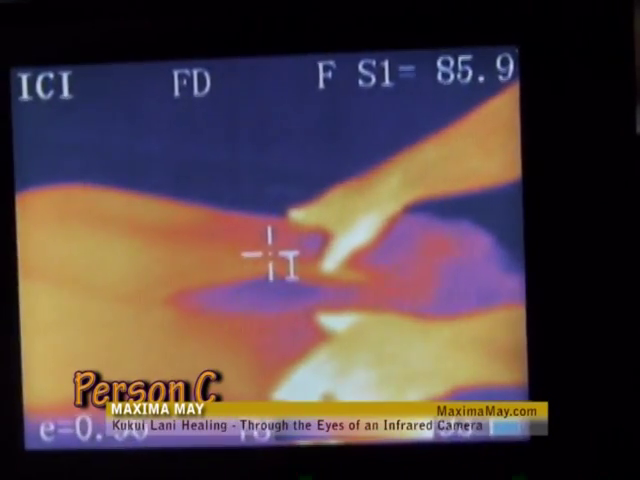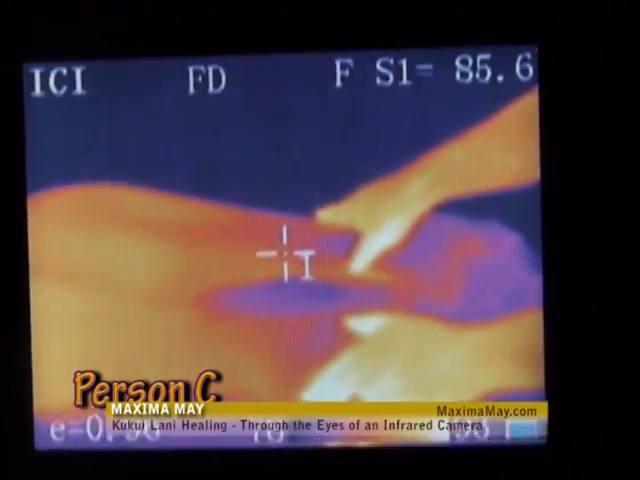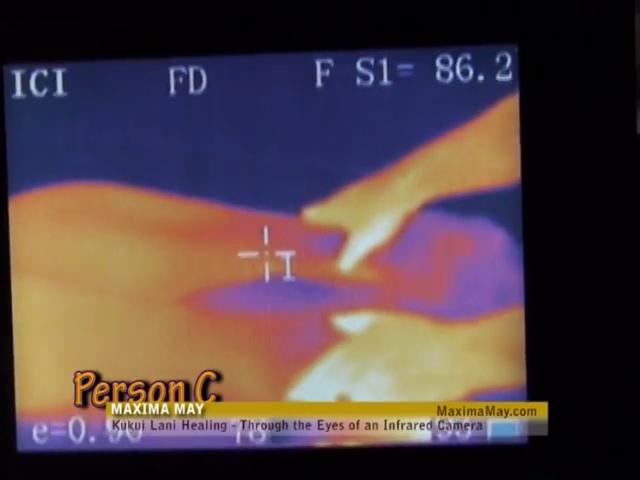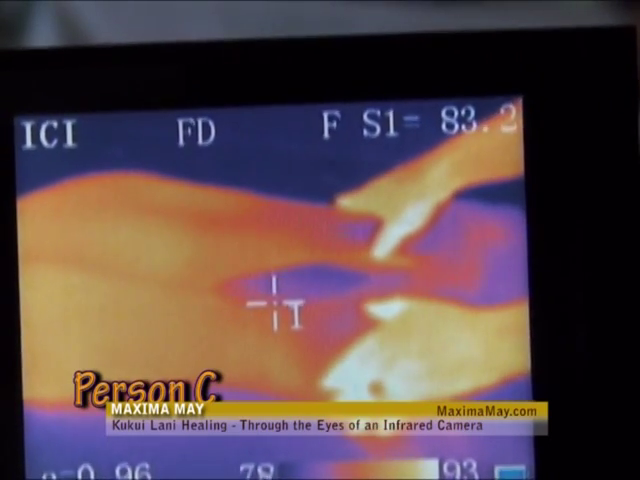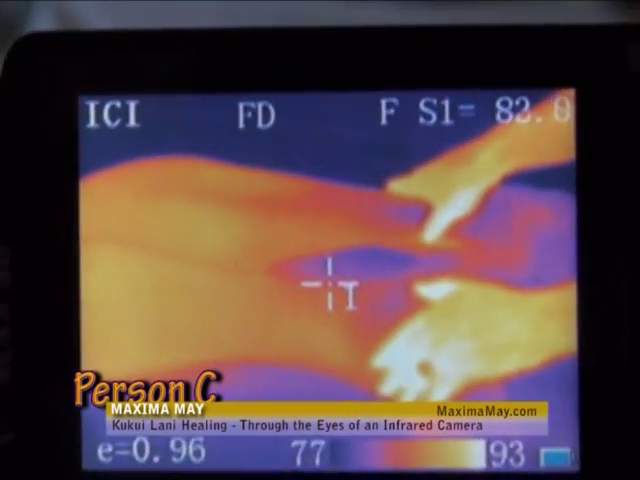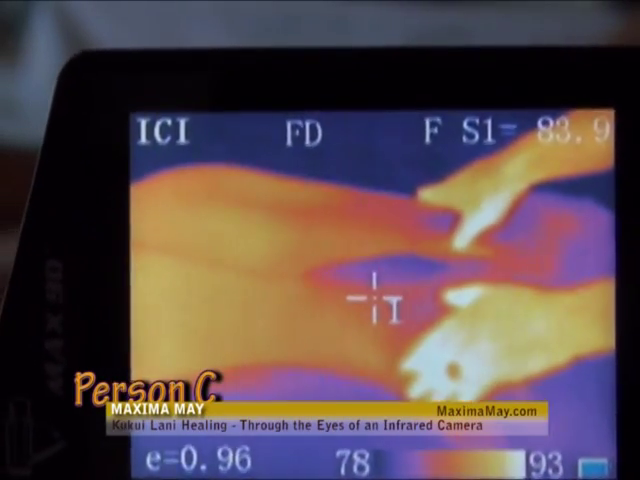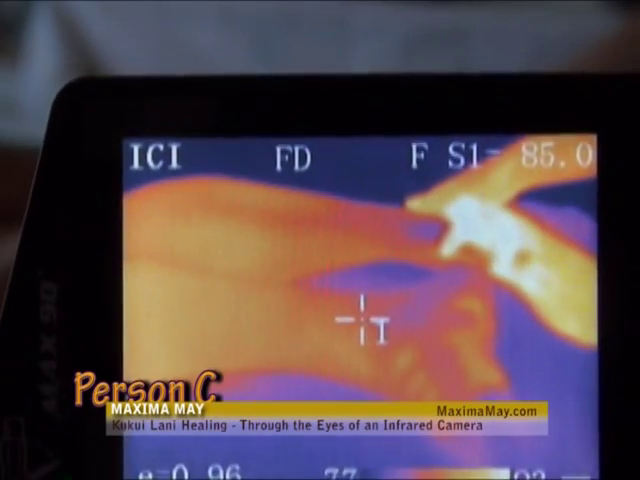Notice the imprint of my hands as I leave it to do the healing on the person, and then moving my hands in a different area. You'll see that the healing energy continues to provide healing even with my hands no longer there in the area.